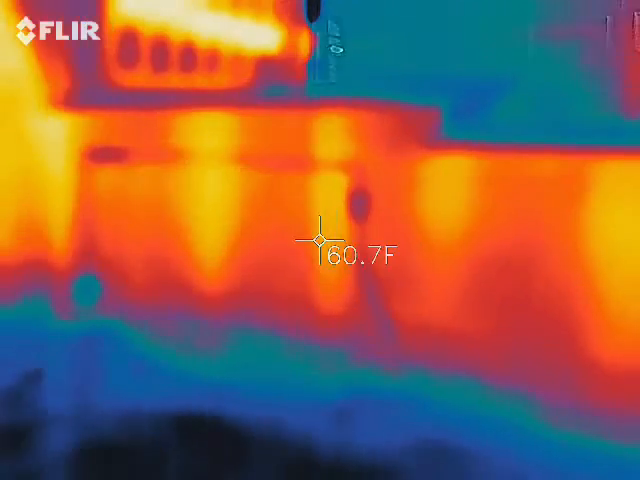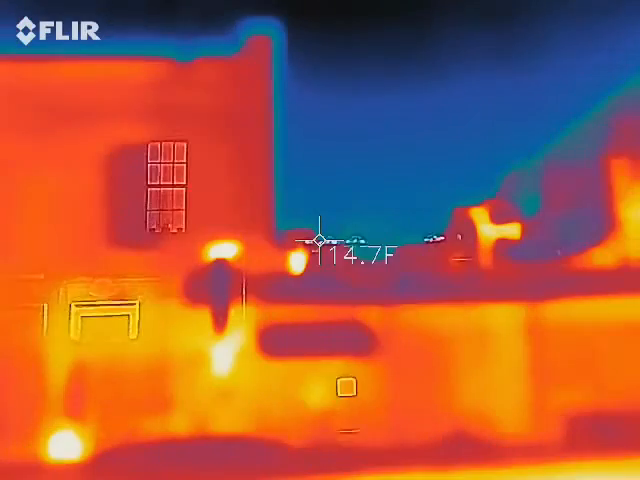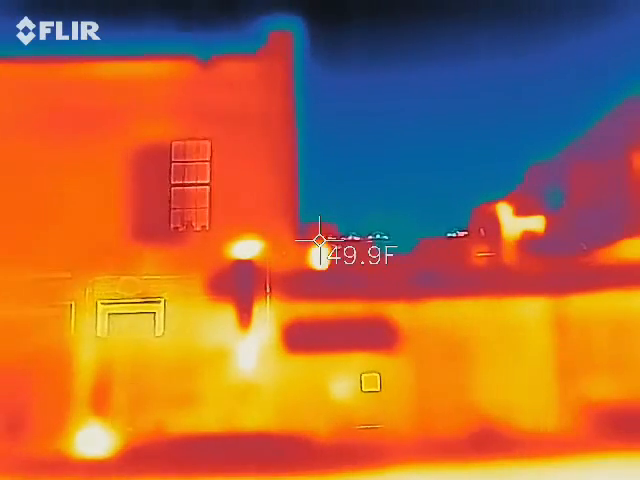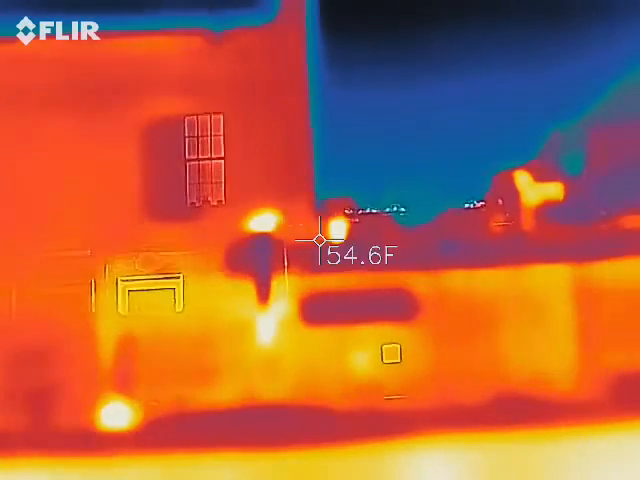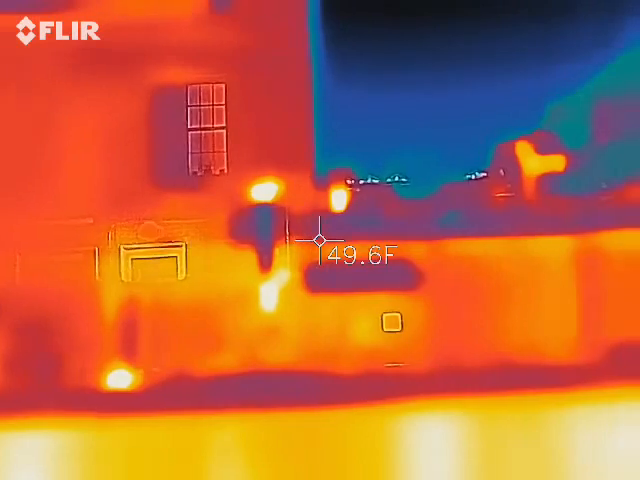So did you point it towards that light? Let's see what the light's got. Put your thing out here. Well, again, jeez. Let me get that on my FLIR camera. Put your thing out here. Okay, put it down.